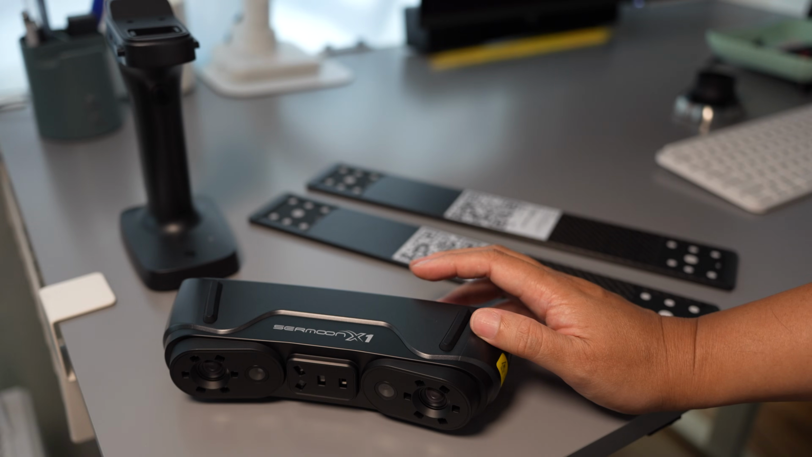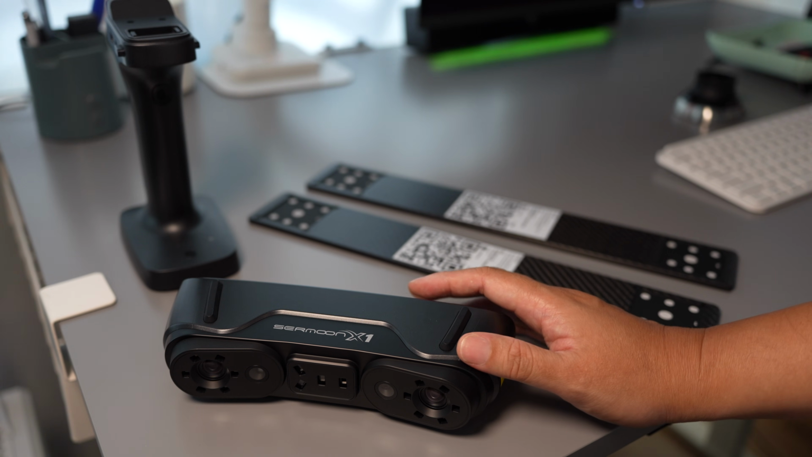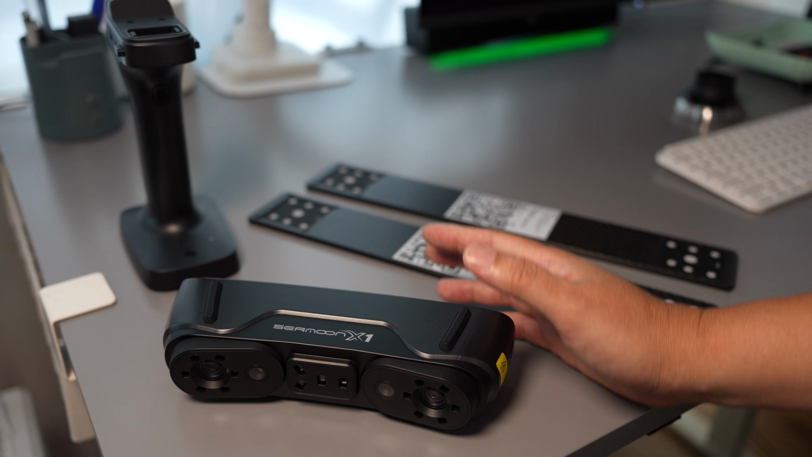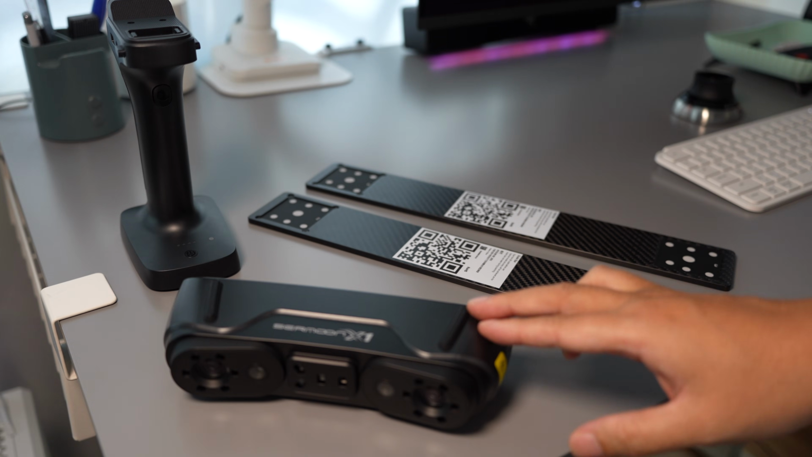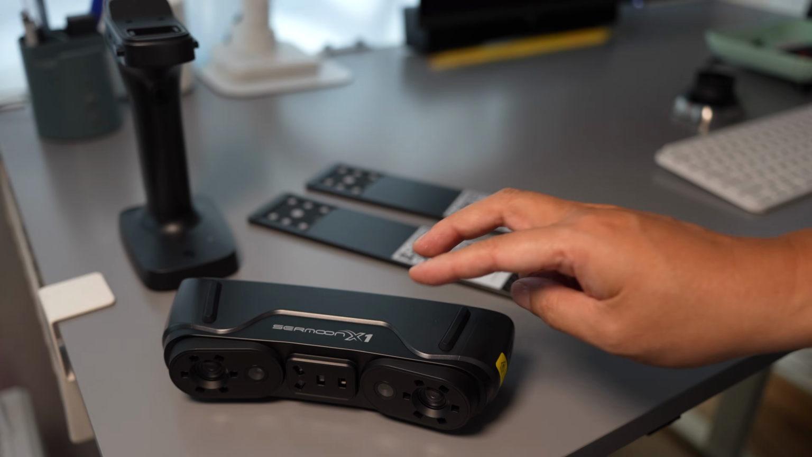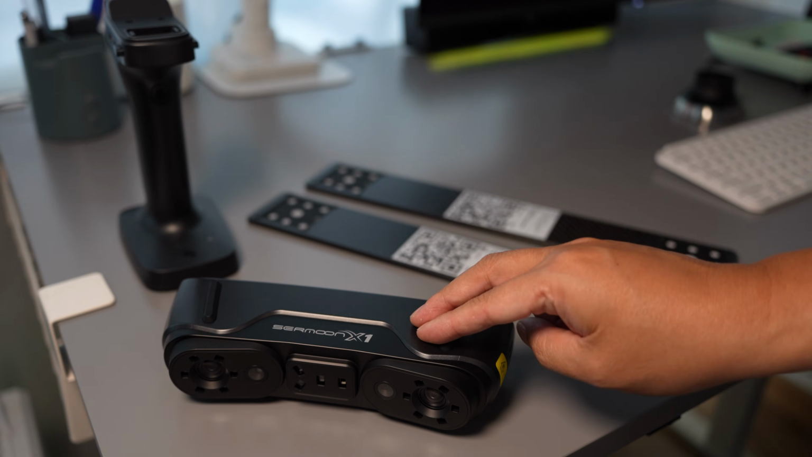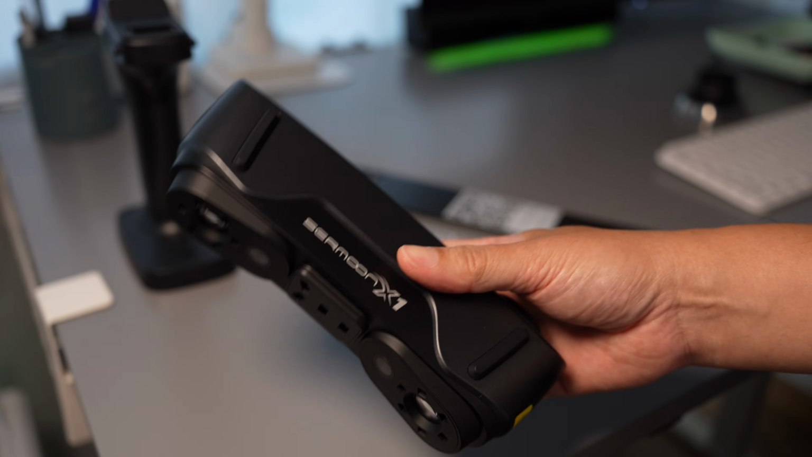The Sermoon X1 is marketed for high accuracy 3D scanning. They advertise the accuracy error as plus or minus 20 micron. I made this video to prove whether this is true or not, and it already proved itself that it is true. This is a very high accuracy 3D scanner.